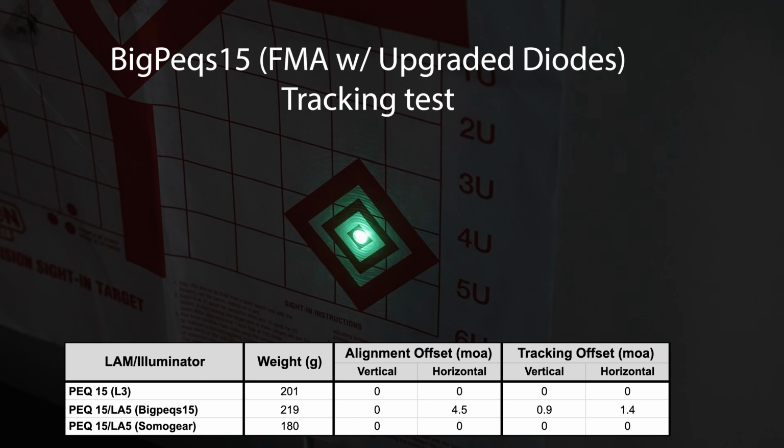Why do I care about that? Well, like I said, it's not uncommon that you have to tweak the laser to your optics. So if you do it in the daytime, will you be able to trust it that it's going to be good at night, or do you have to do it under night vision? As far as tracking goes, if you have to make adjustments and you move things around, I think it just speaks to the quality of the internals.